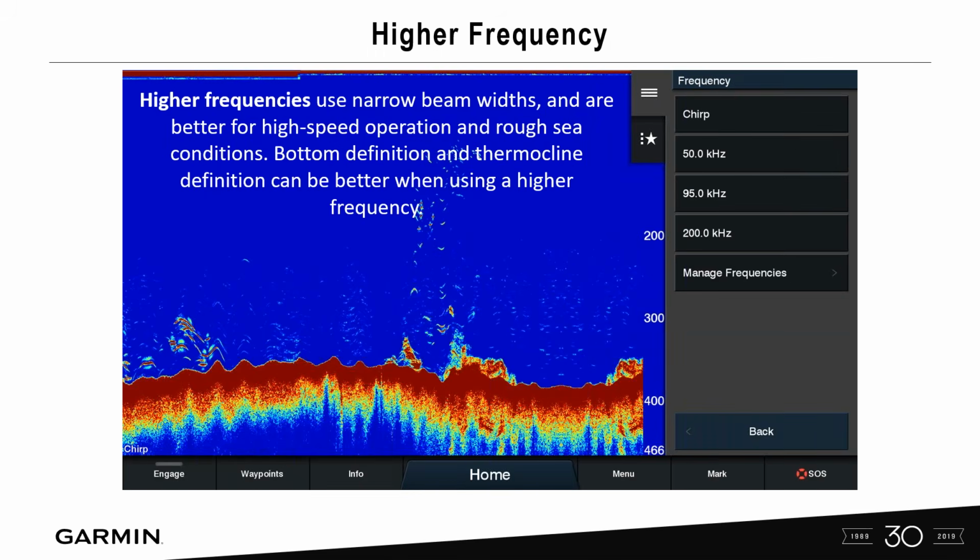So let's go in and we're going to select frequency and show all of our possible selections with that particular transducer that's connected to our unit here. So first off, remember, the higher the frequency uses a narrow beam width and is better for high-speed operation and rough sea conditions. It's great for bottom definition and thermoclines when you're using that higher frequency. So when I say higher frequency, you know, getting up into that 200 and plus kilohertz.